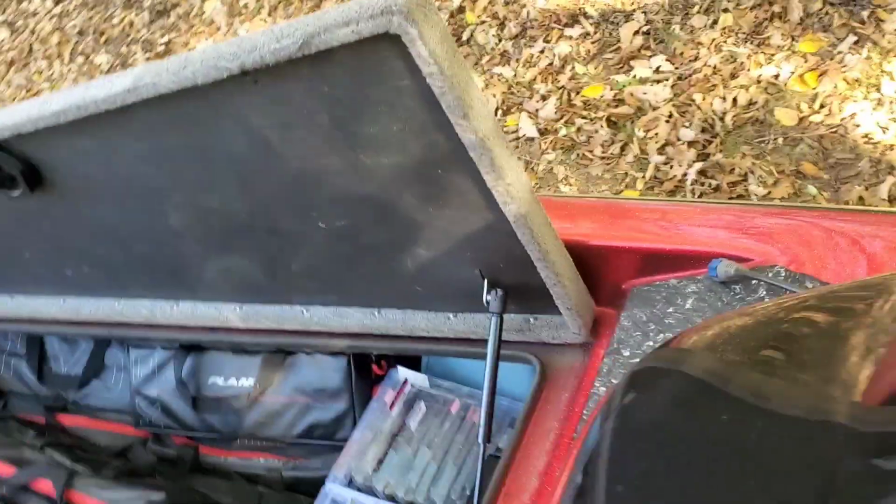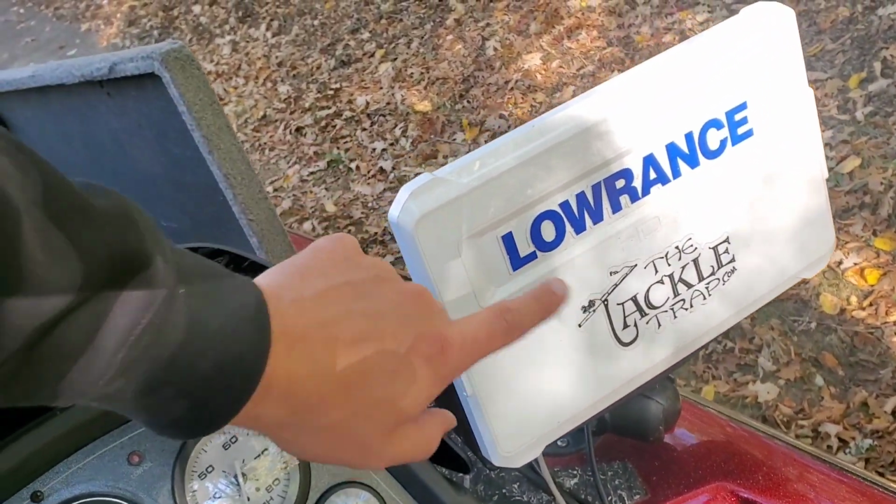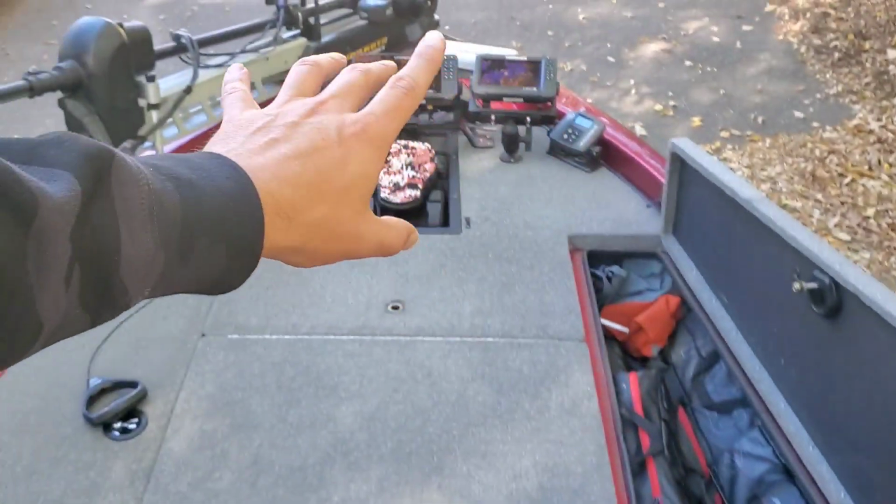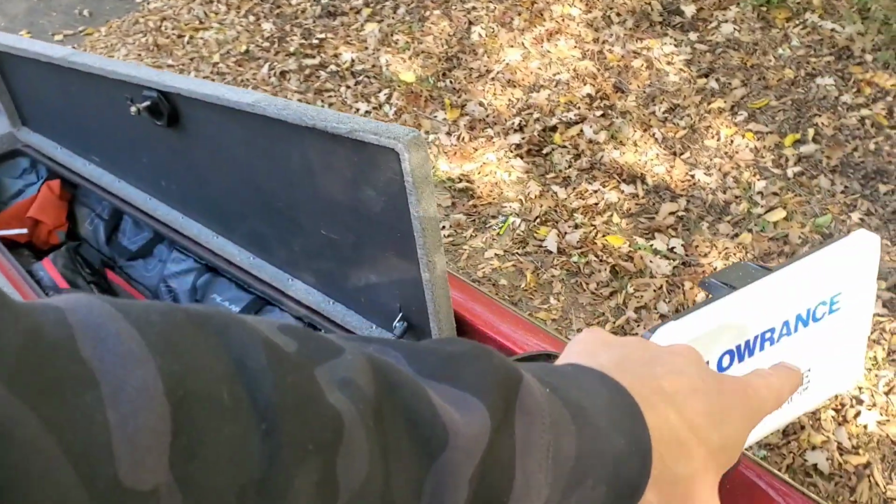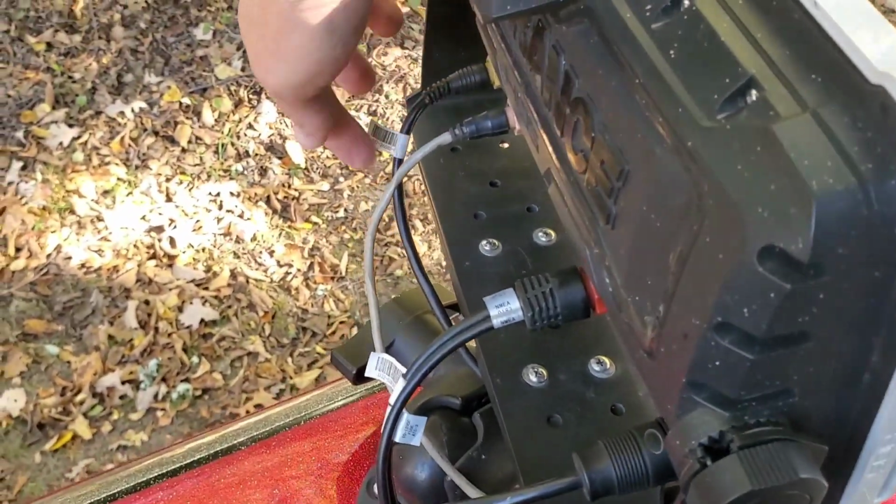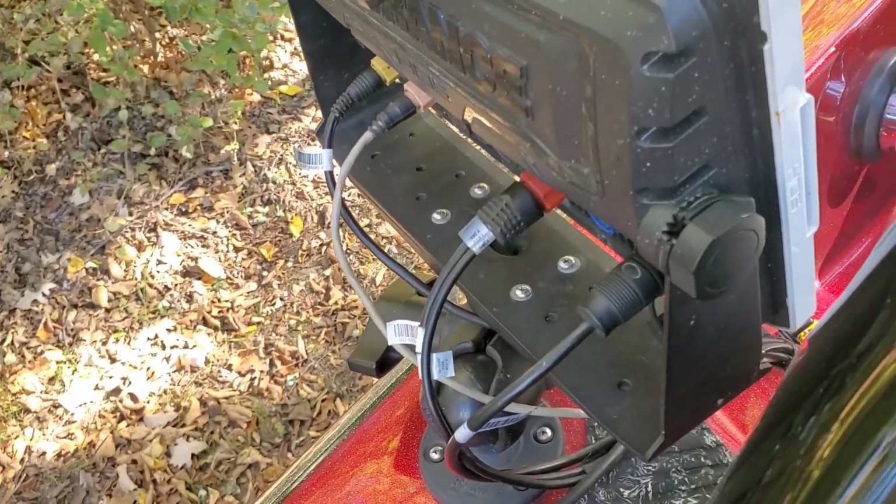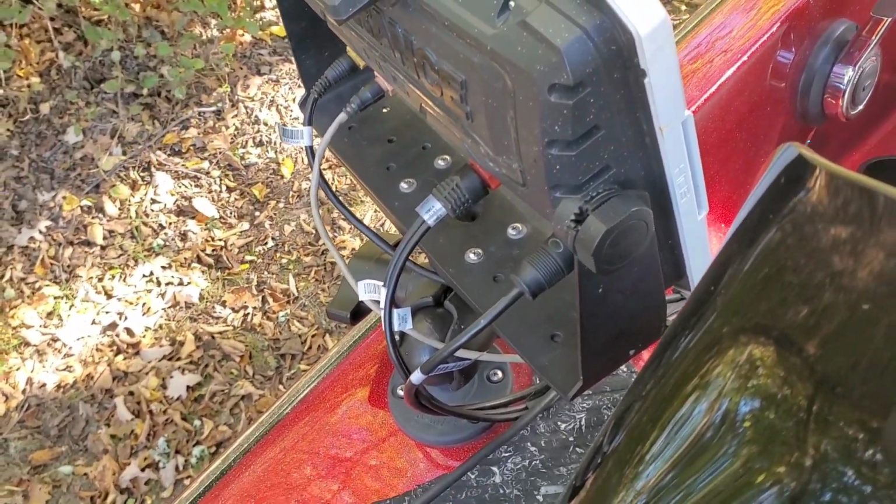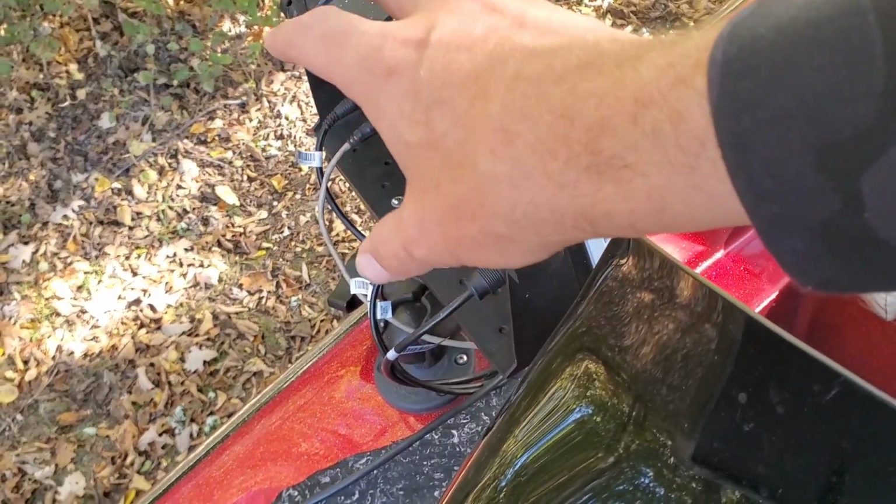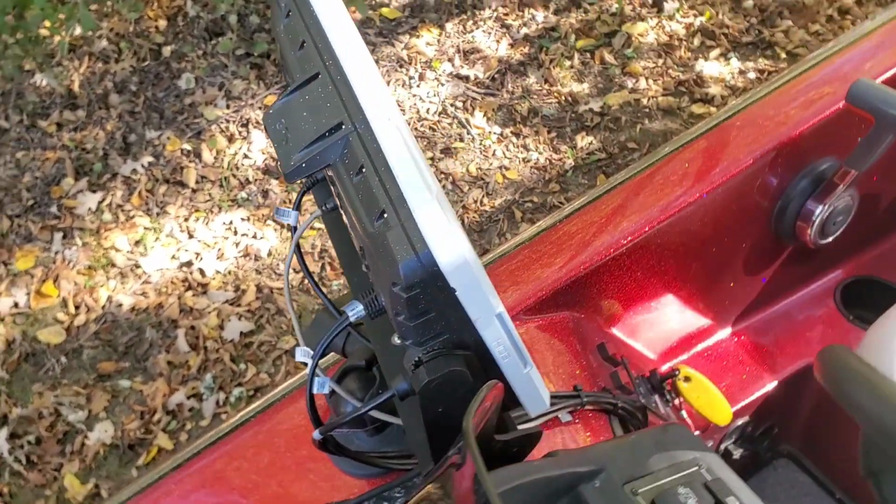Then at the console, I have the HDS 12 Live, which is my main unit. So I have the HDS 9 Live, the 12, and the Carbon 7. All of them are networked using Lowrance's Ethernet cables. The data sharing between them all is very good. The boot up time is a little slow when you fire them all up and they all start talking and sharing waypoints and maps. There's a good warm-up period, but once everything is loaded and they're working, you just leave them on all day and they're great.